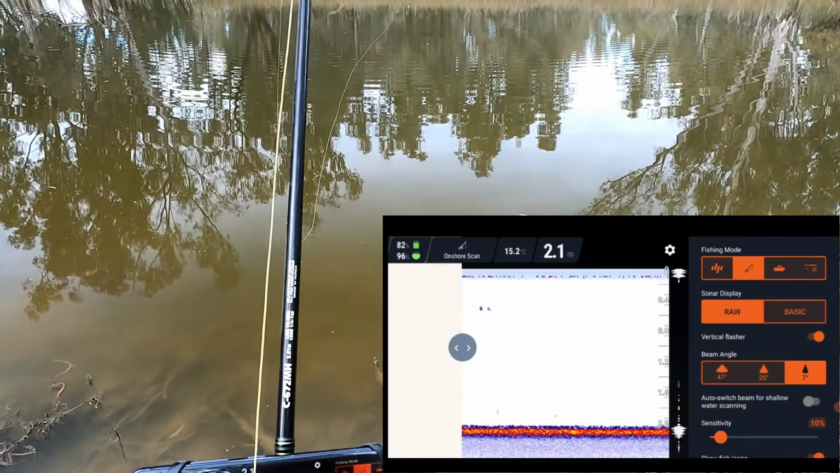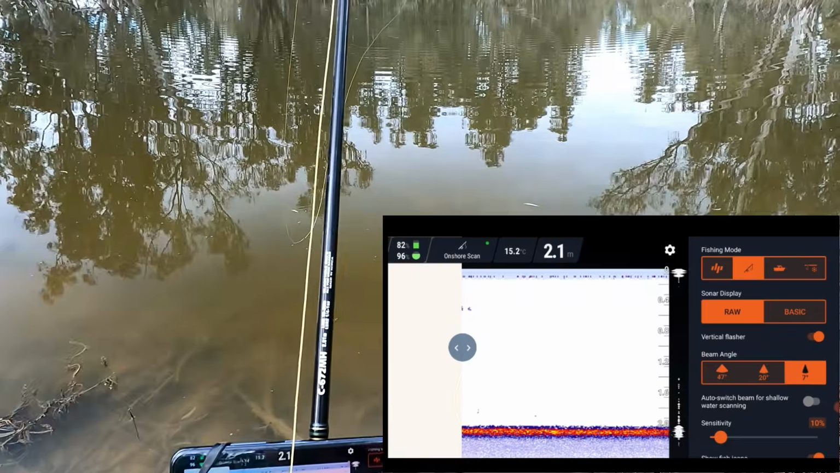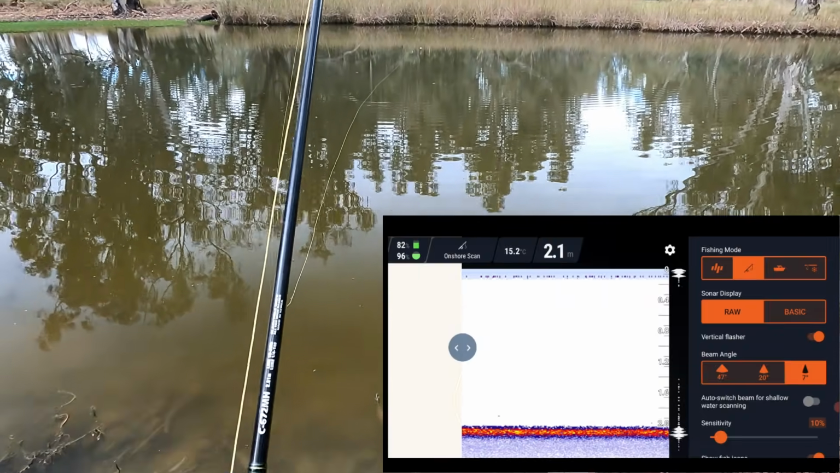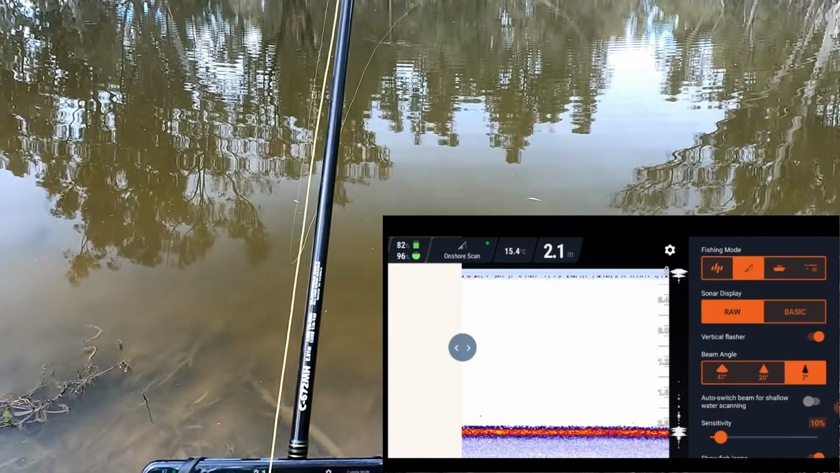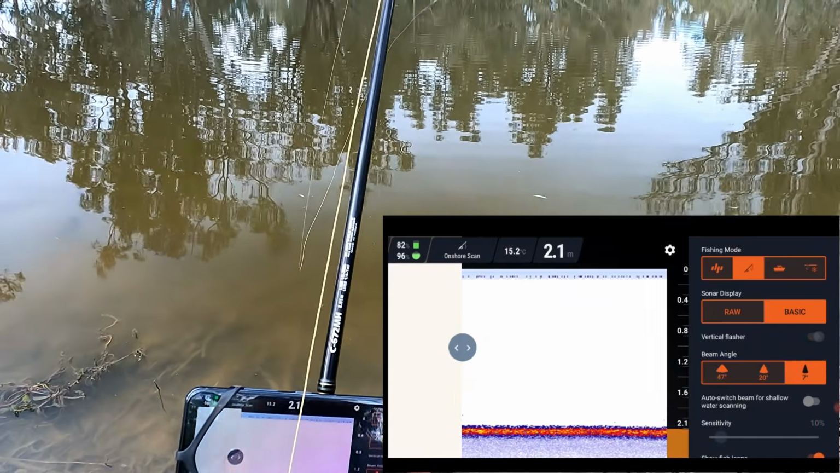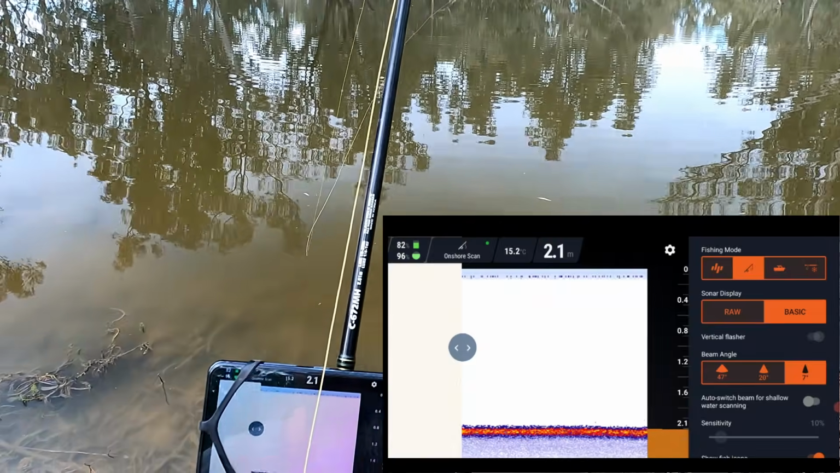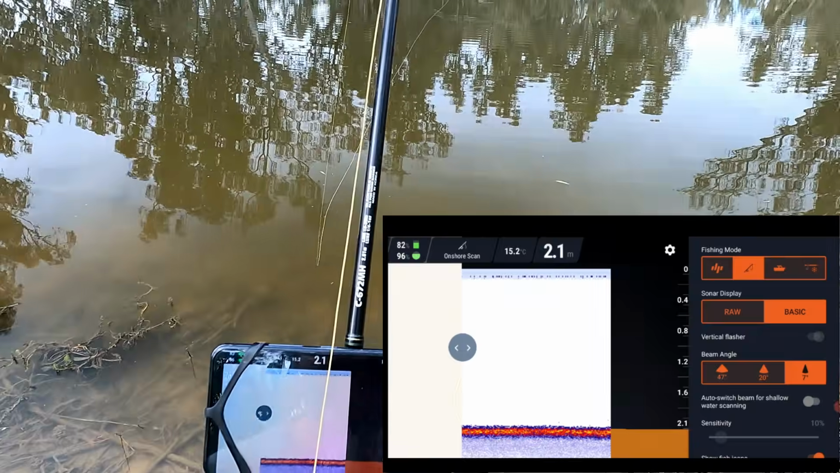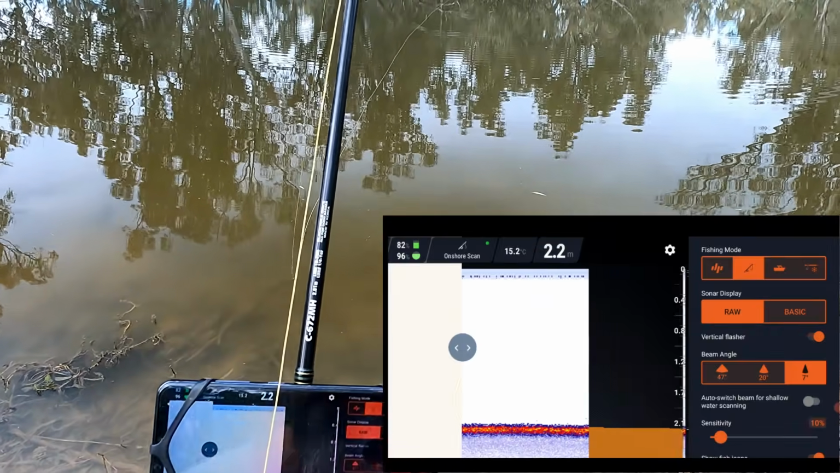Now, I've got my beam angle on narrow, which is good for quite shallow water like this. It's deep for the lagoon, but on the whole 2 metres isn't deep water. I've got it in raw. I can put it in basic, but all that does is pretty much remove all the little spots and everything and turn it into just a depth sounder that shows fish icons. So I'll go back into raw.